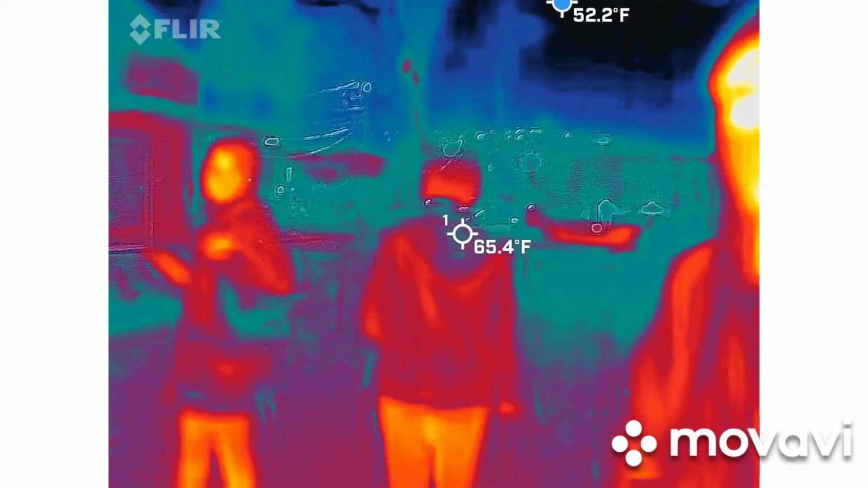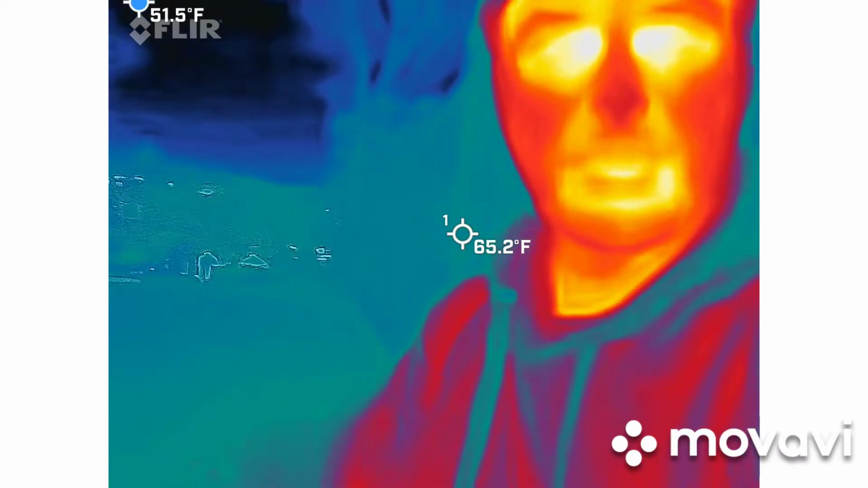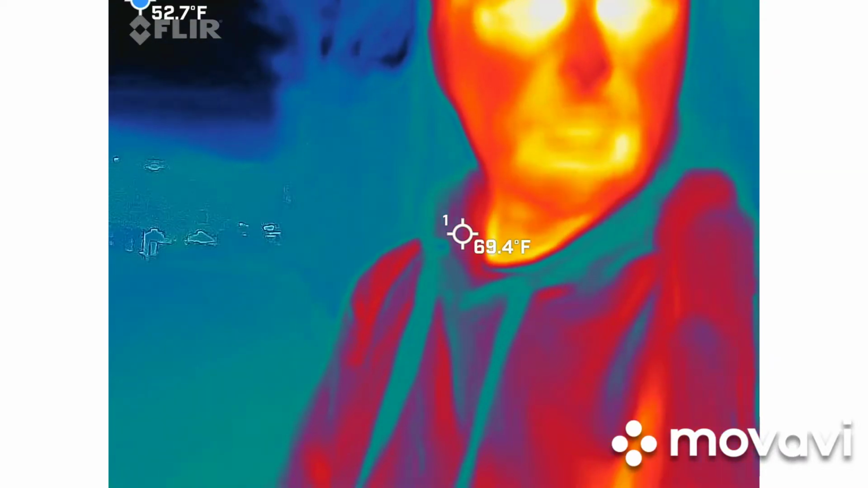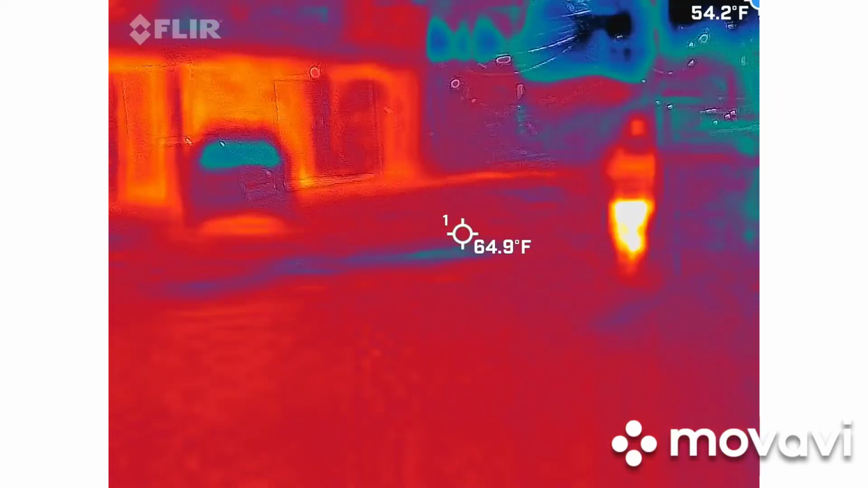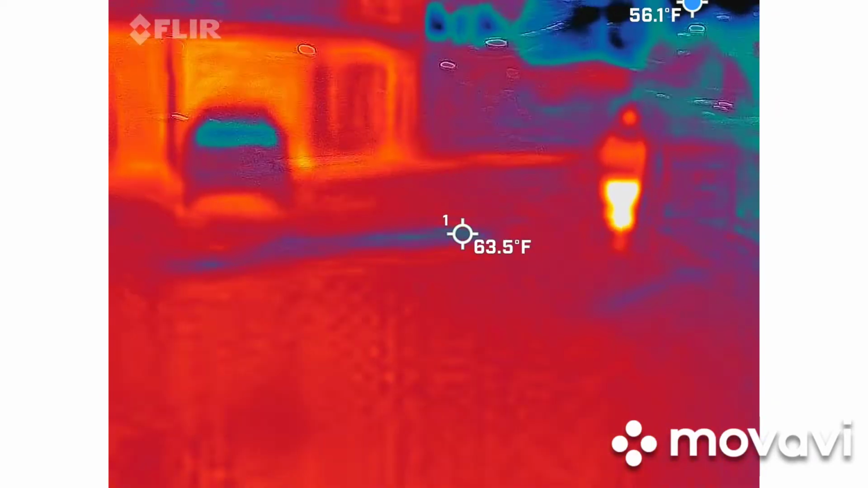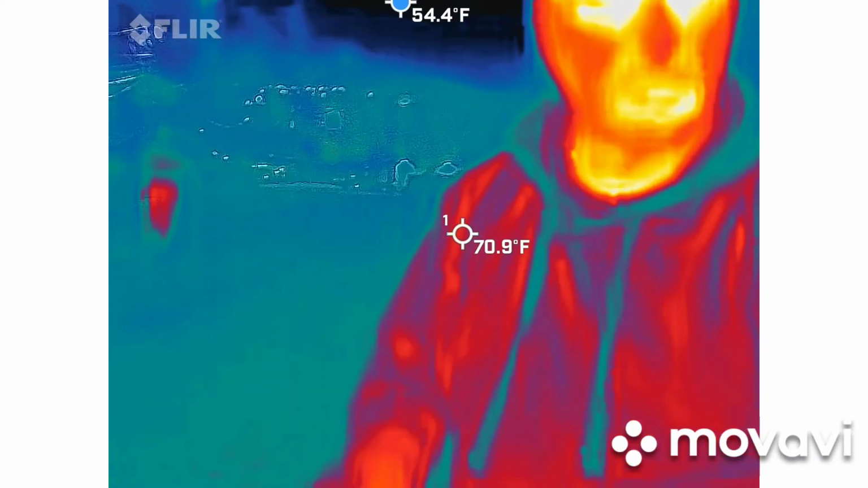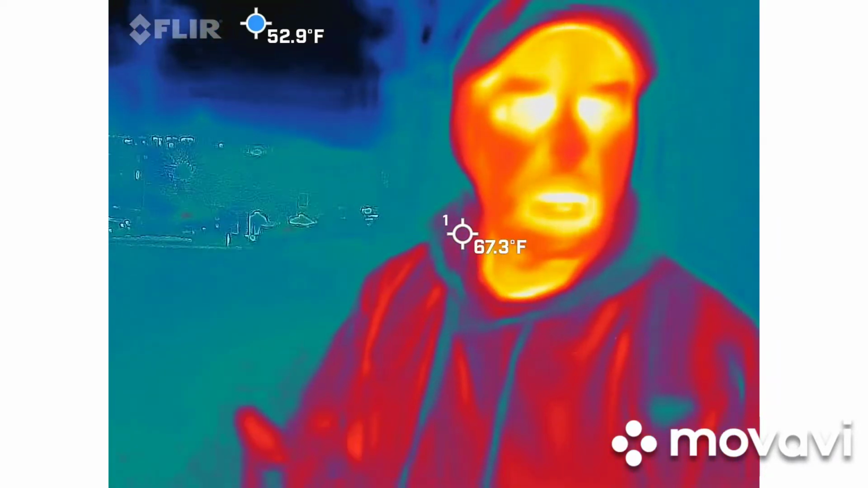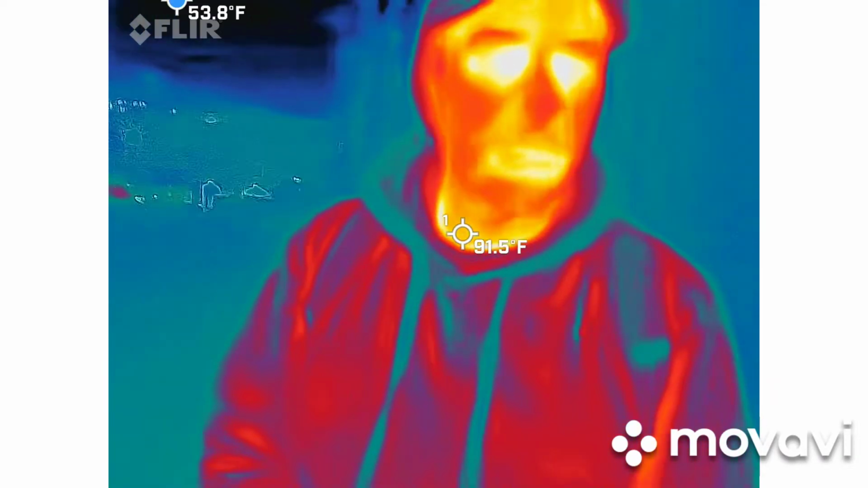All right, so cameras. I do want you to try two things. Obviously, you got this. I left you the center crosshairs as well, so you can measure something directly. There's center crosshairs right there in the middle. So if you need to measure something directly, you can just move the camera. But I want you to try to keep a person in view, because our skin temperature is going to be the warmest thing out here, and that'll give us an array of color. Because if you point it right at the wall, it's going to bleed out.